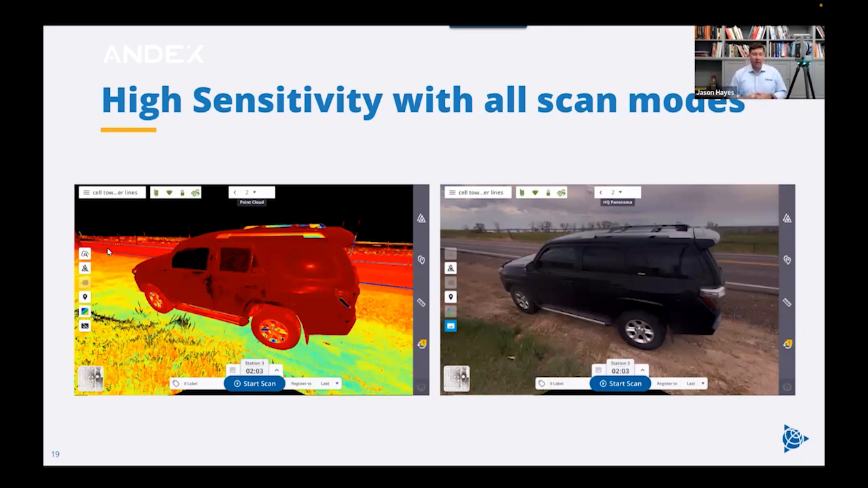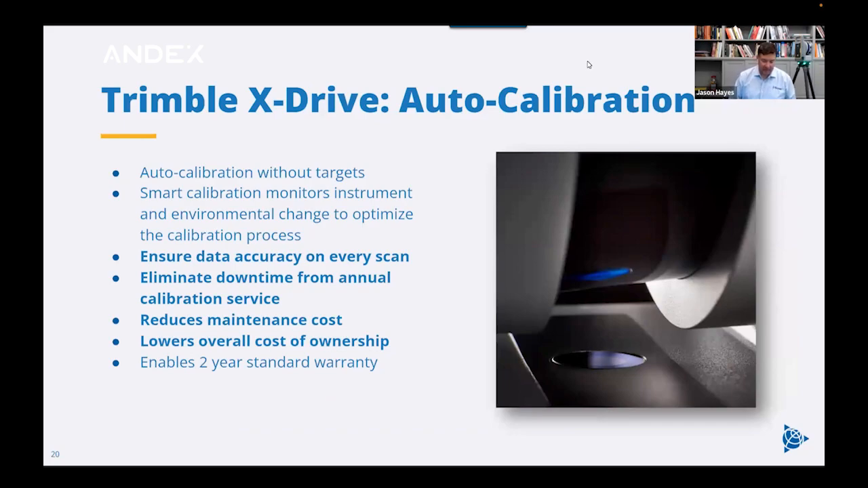So this is great if you're in these industries where you do have a lot of black objects, maybe black ductwork in a building or black shiny vehicles if you're in forensics or something like this. So great ability to pick up these difficult surfaces.